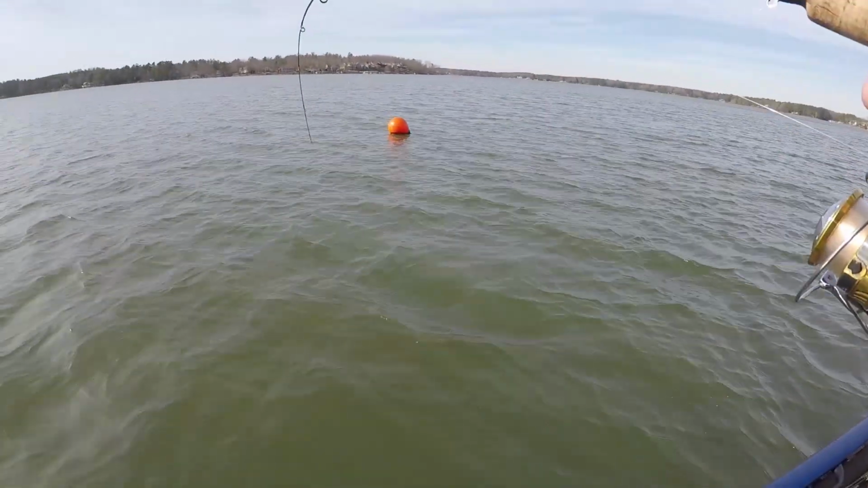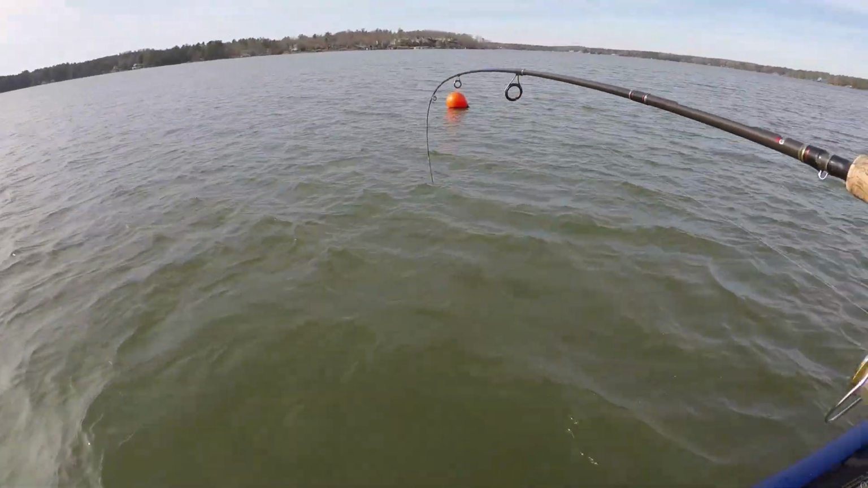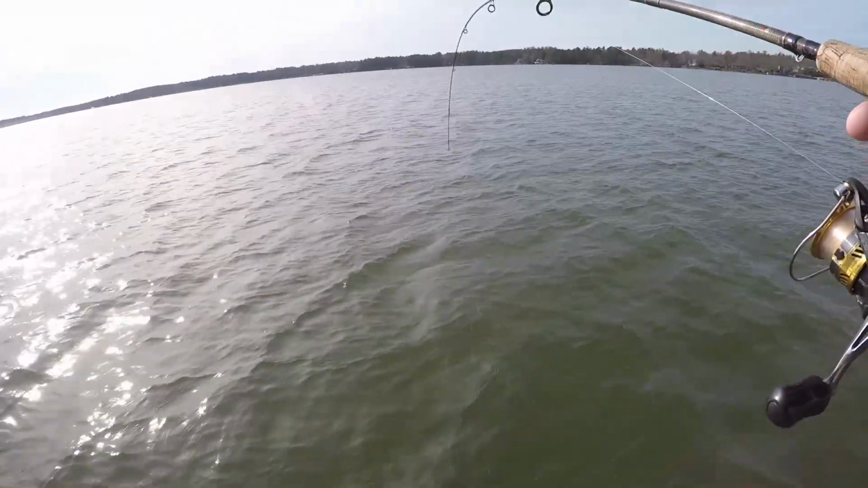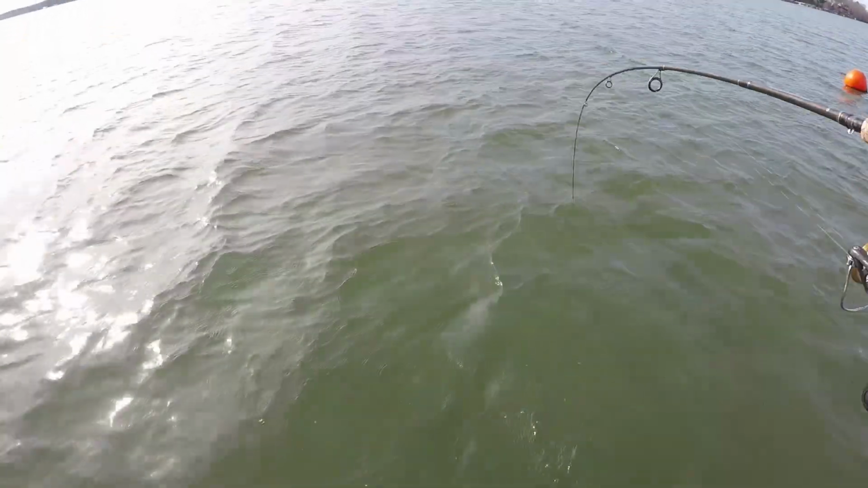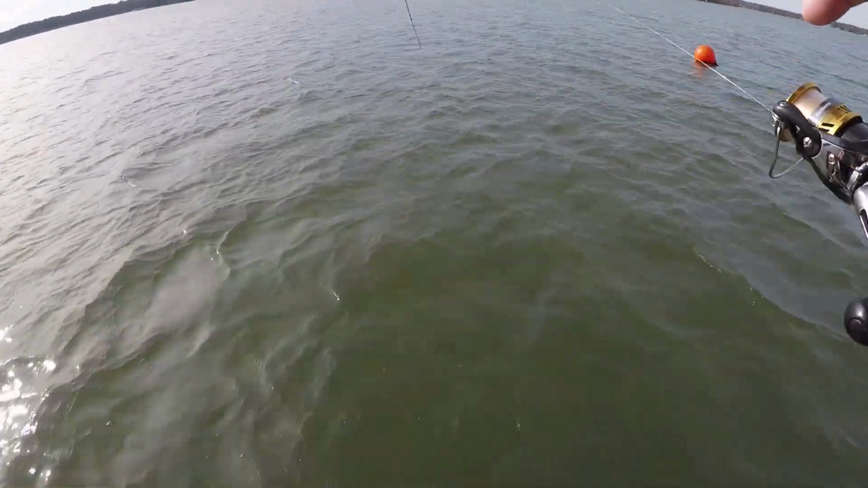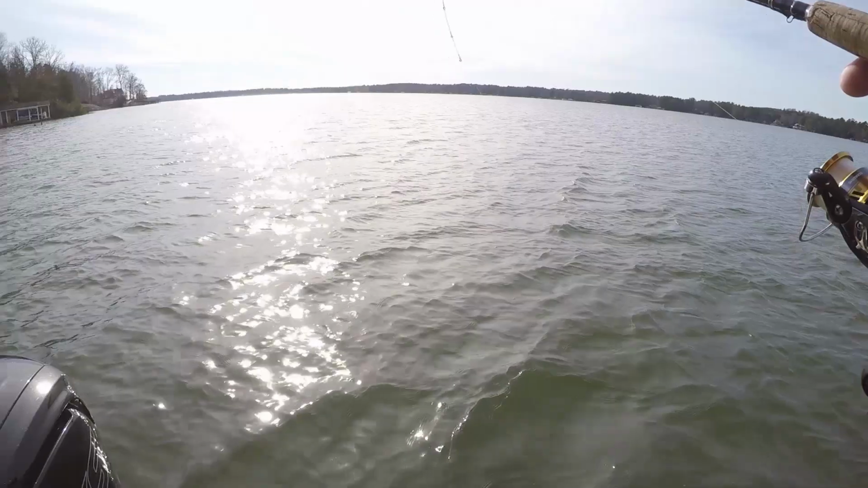This makes, I don't know, 4 I caught here out of this bunch. Oh boy, he's putting a hammer on me. That's why I come to the back of the boat, get away from the trolling motor, because it's on spot lock. You don't want to reel them into your trolling motor, guys.